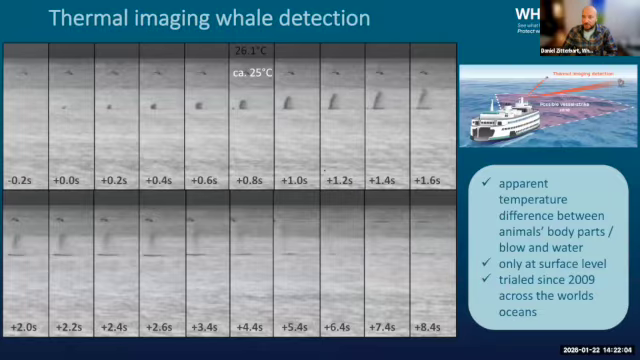How does that work? We have thermal imaging cameras mounted on a vessel looking forward into a possible whale strike zone. And when an animal comes to the surface and breathes, we can detect the spout. And you can see the spout here. It starts at second 0.2, there's nothing yet, and then the whale comes to the surface and you can see the spout growing and then disappearing again. And what we detect is the apparent temperature difference between the animal's spout or body and the water.